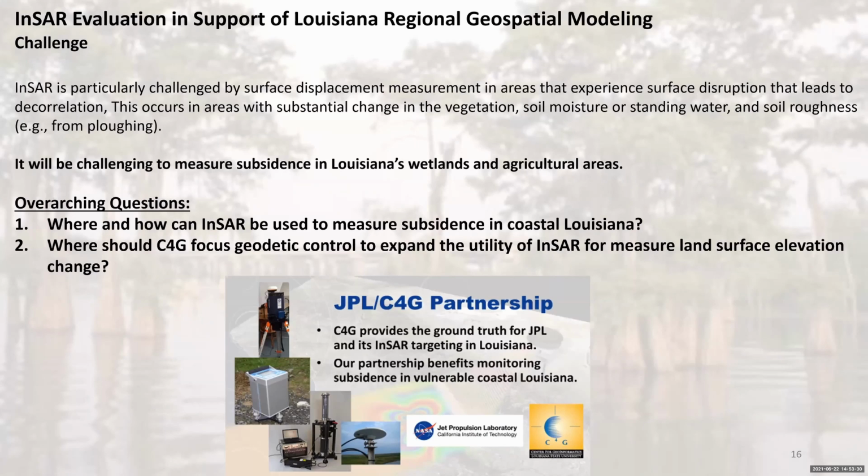Just to summarize the goals and the challenges of this project, as I've kind of motivated, it's going to be very challenging to measure subsidence in Louisiana's wetlands, but also in agricultural areas, because you have surface roughness changes from plowing, maybe you have a lot of rainfall. Guess what? Those kinds of things happen, so it's going to be hard. So what we are trying to do at JPL is to use InSAR and determine where it's going to be able to give good measurements of subsidence in coastal Louisiana.